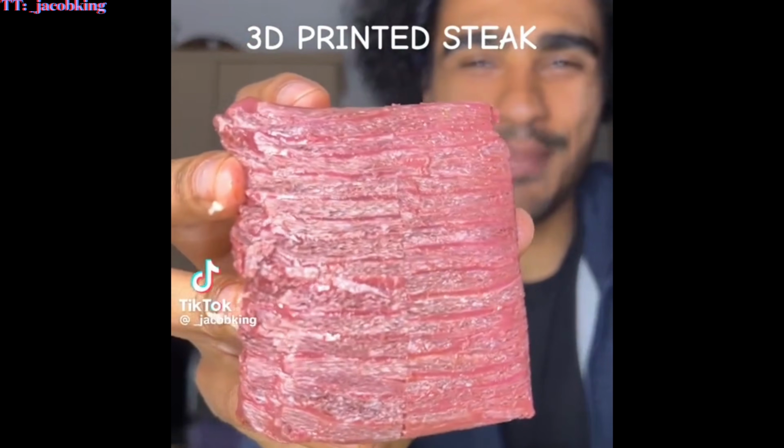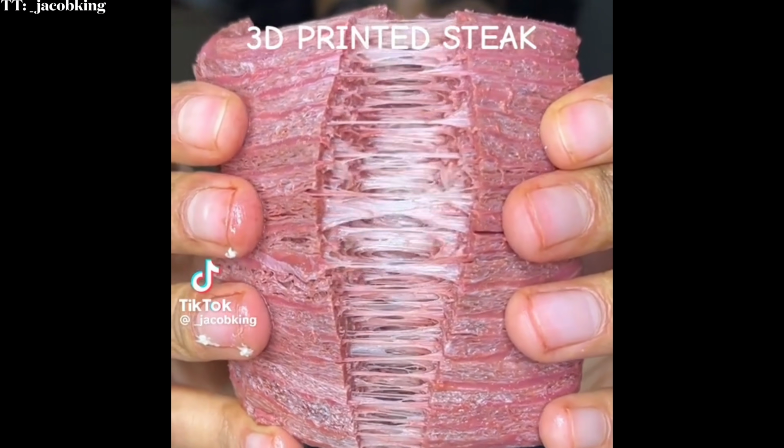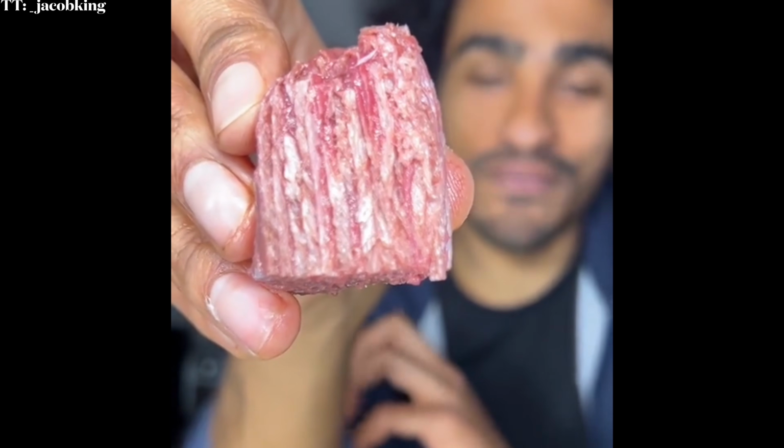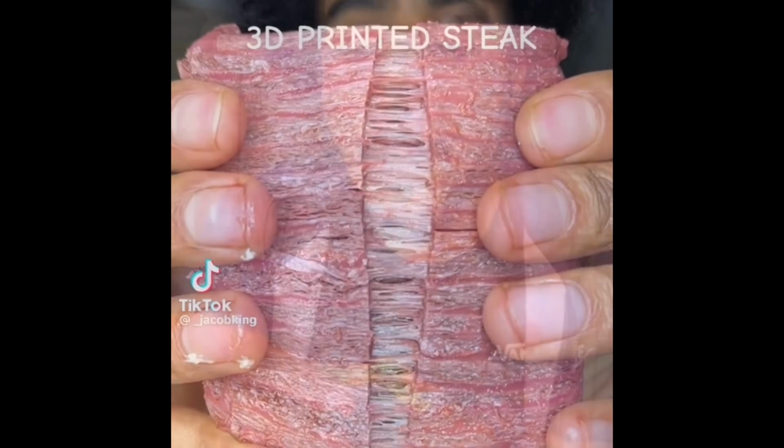I've got this 3D printed steak that is meaty and fibrous, just like real meat, but 100% vegan. It's got the layers of protein and fat that you would find in meat. I'm not gonna lie, it smells disgusting. That is very, very meaty.